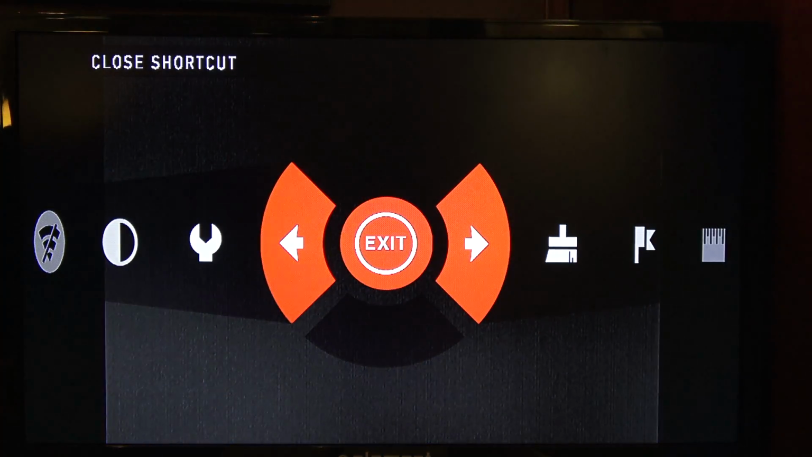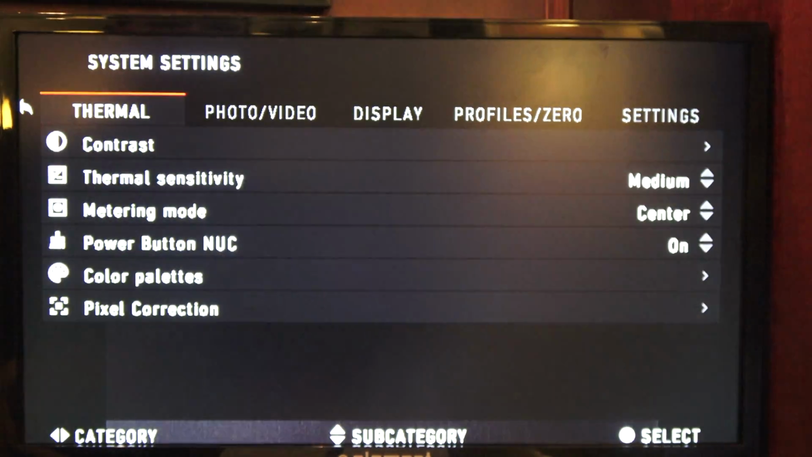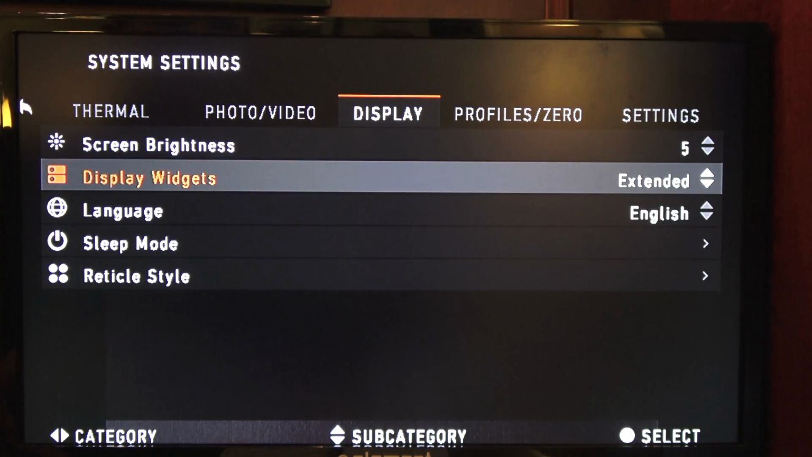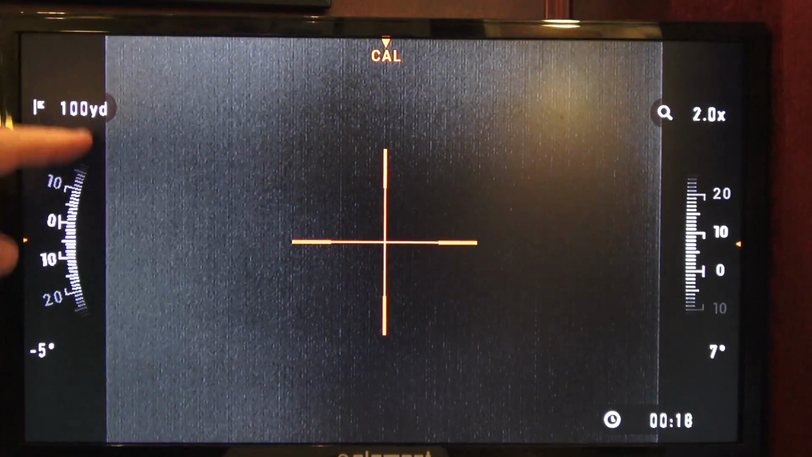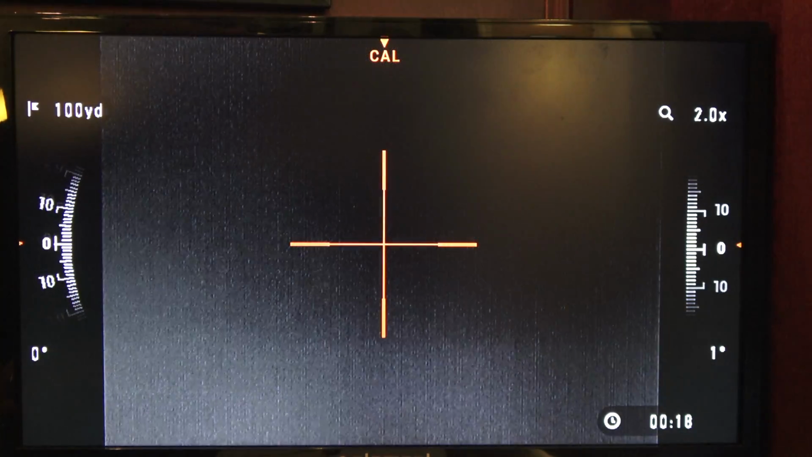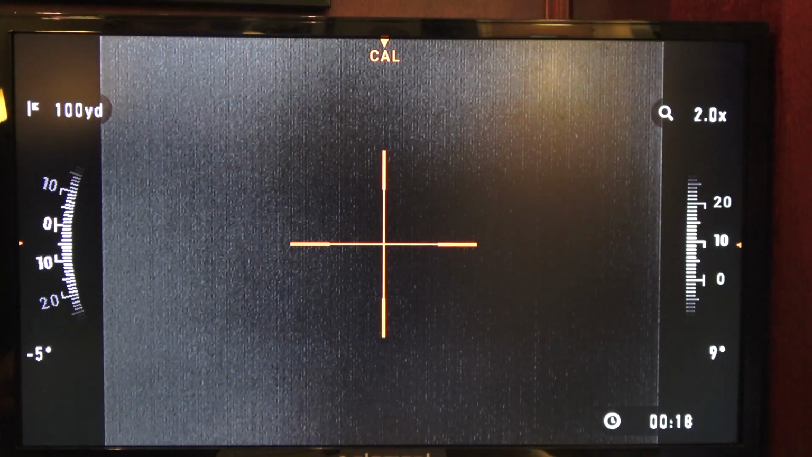So if we go back to settings, display, extended, they're all back. So that's how you get rid of those if you don't want those on your screen. We like them, so we keep them there.